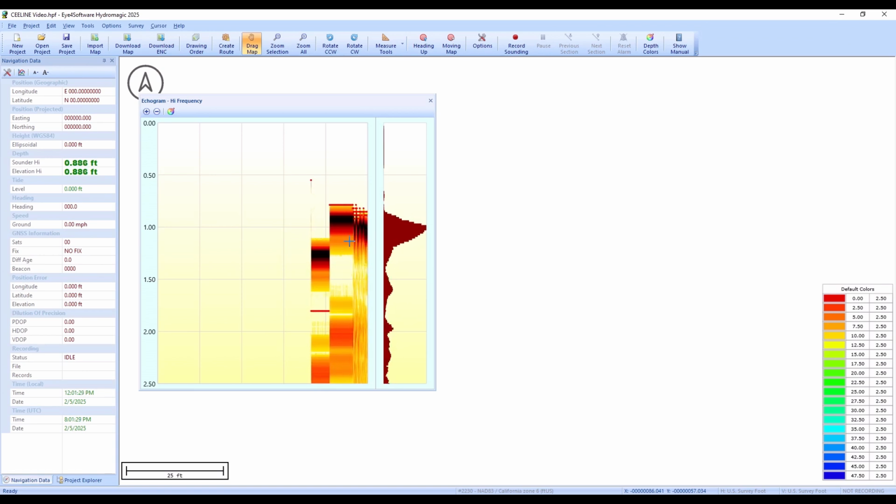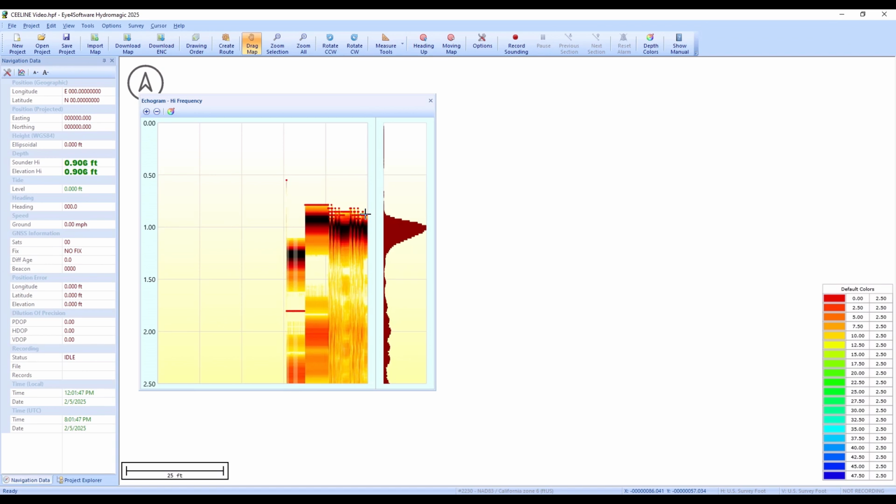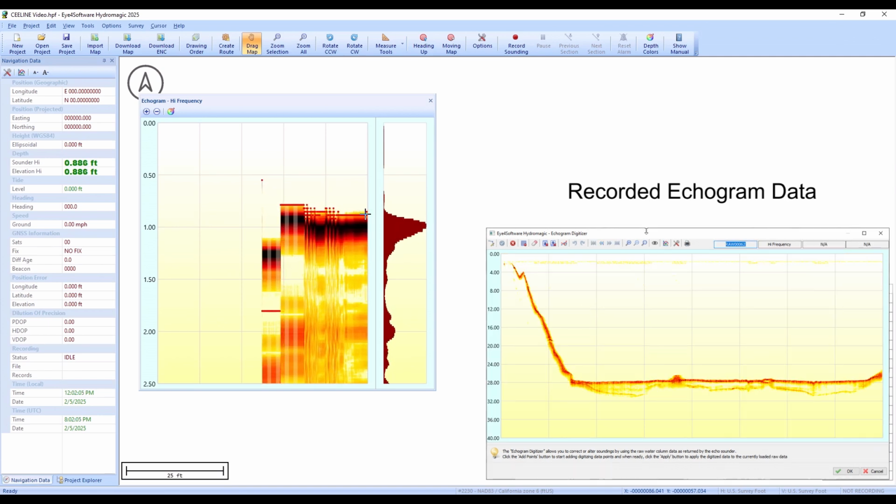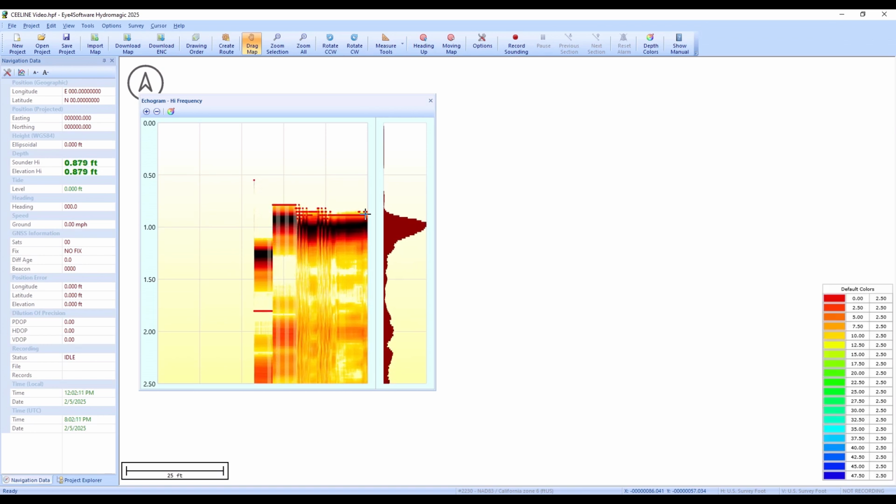We can see depth points. Here the red dots, which is the digitized depth, and the intensity here, which is the bottom return, underneath it. So the red dots will be tracking the very top of the bottom return shown on the echogram. And this echogram is a vital quality control tool that you can use to ensure soundings are accurate, and you can use it in editing to remove spurious soundings or soundings affected by vegetation or other issues that without the echogram you just have no idea about in the first place, let alone the ability to edit them out.